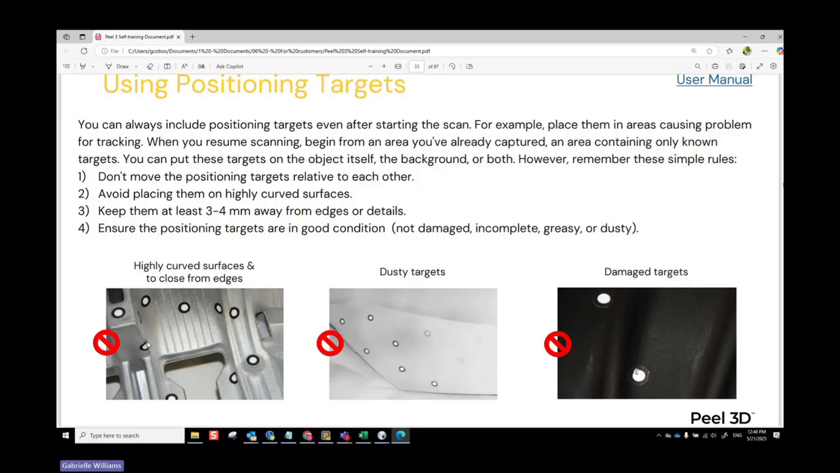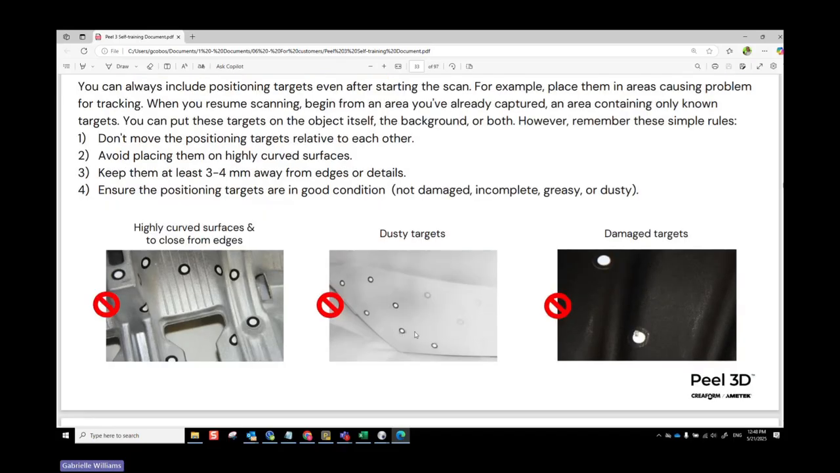And you also don't want to bend the target. The scanner is looking for a nice flat circle, or flat-ish circle, and if it sees a bent one, it's not really going to recognize it very well. You also don't want to work with dusty or dirty targets. So if at some point you have issues with your accuracy, make sure your targets are not being covered up with spray or anything.